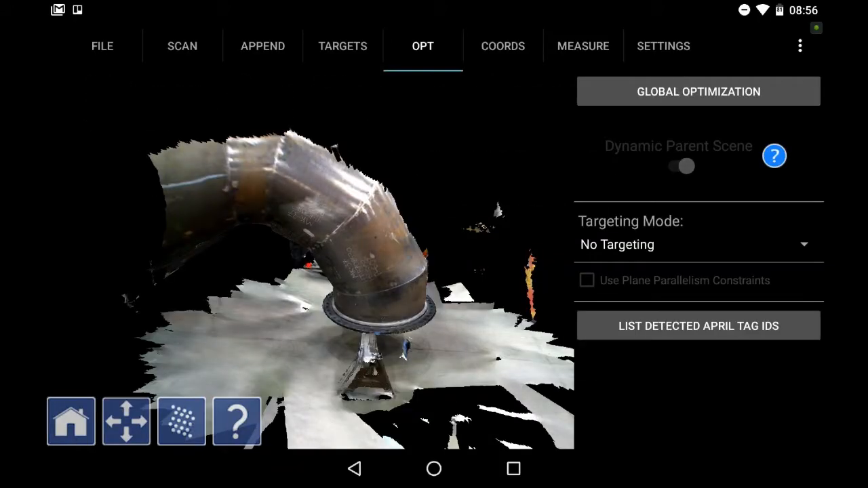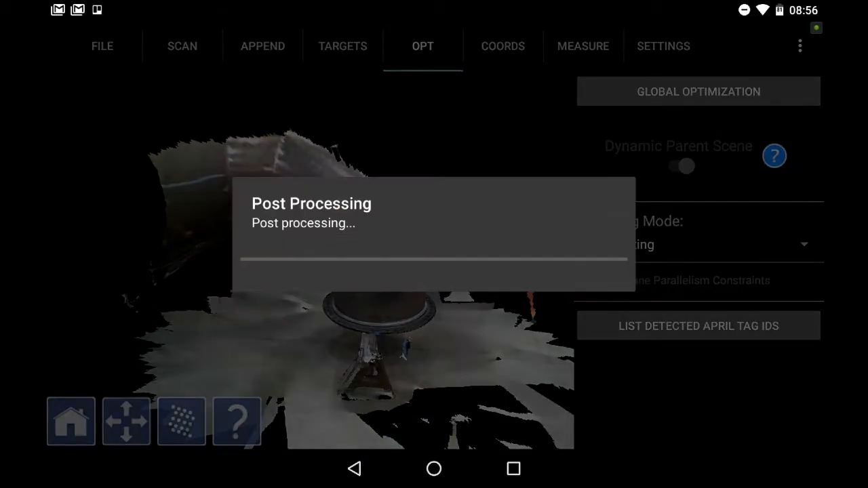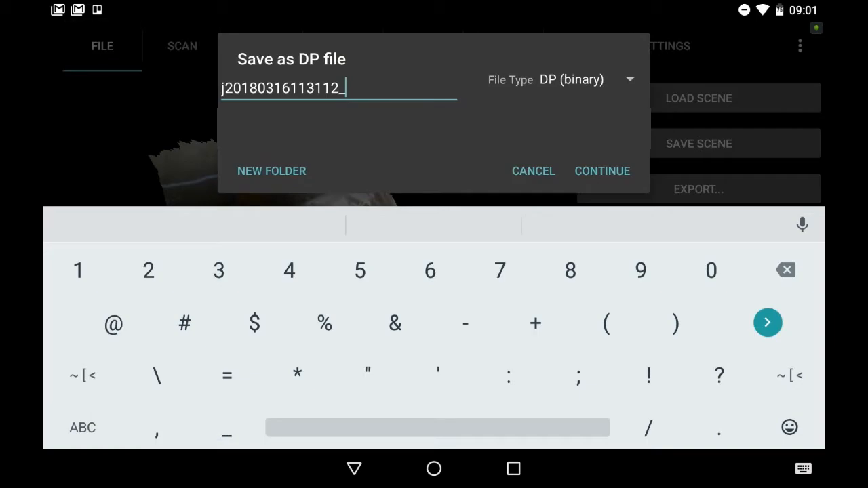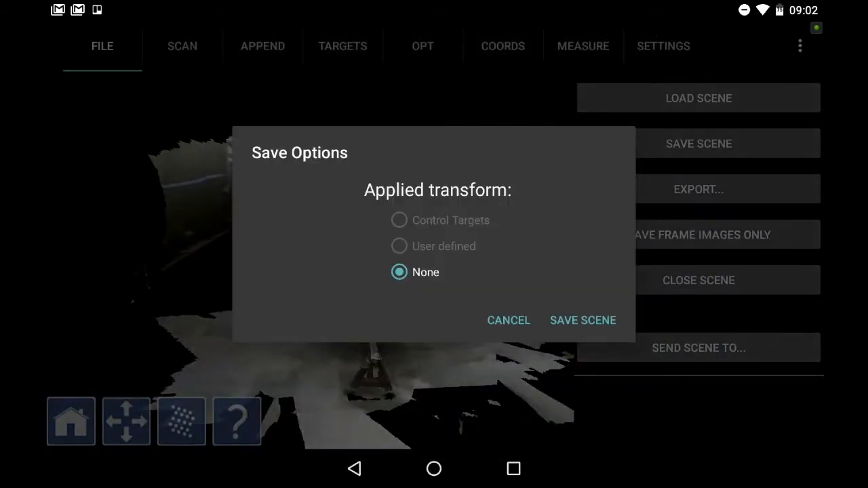Here's a spool we captured on our DPI-8X handheld scanner. The first step in our process is to run a post-processing routine to tighten up the frame alignment, level the colors, and eliminate redundant points. We're using the optional April tags for loop closure. Using them gives us better results. Then we save this optimized file.